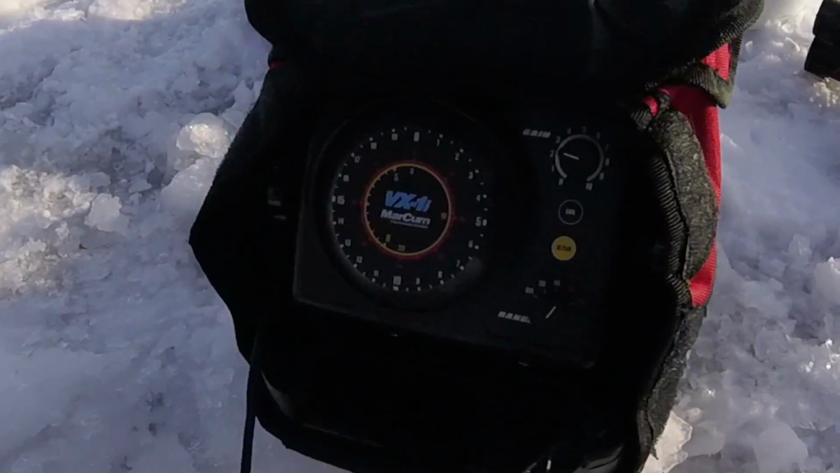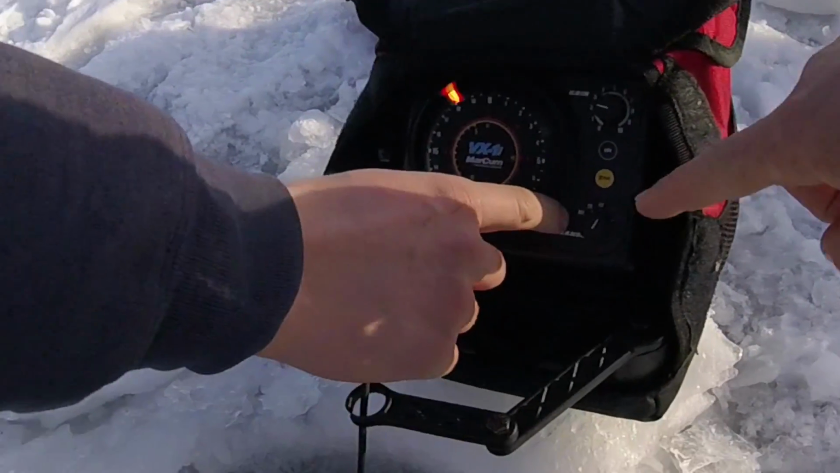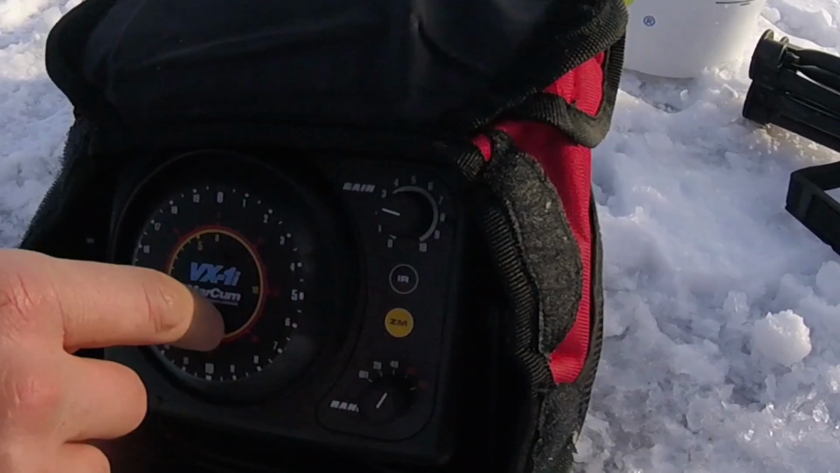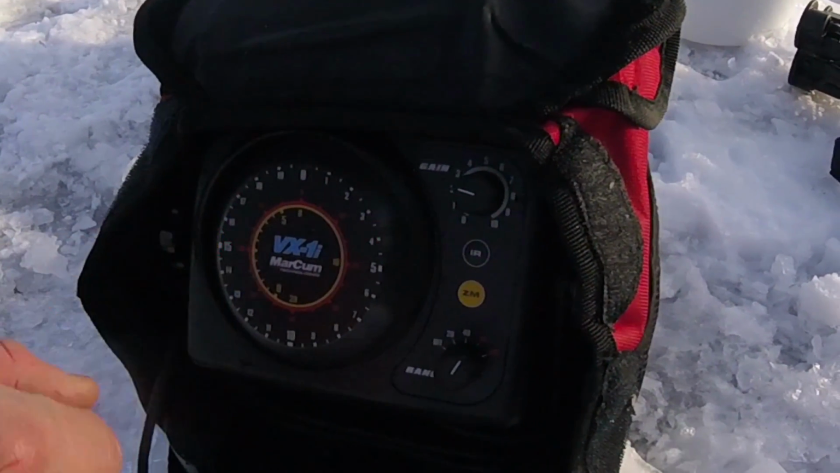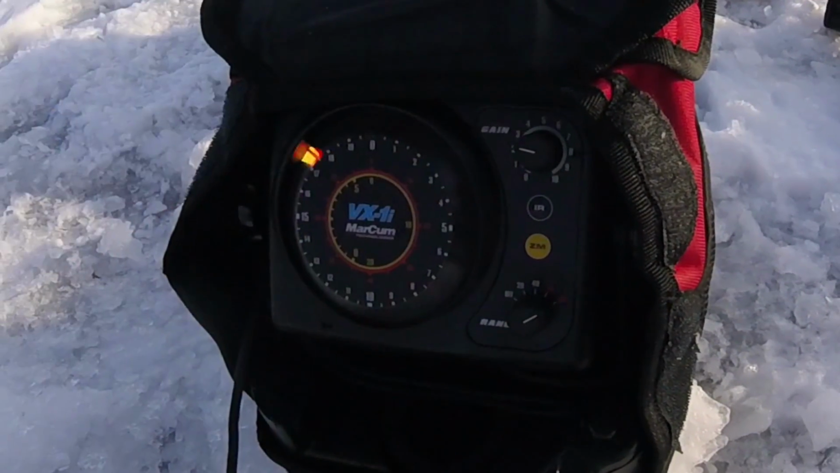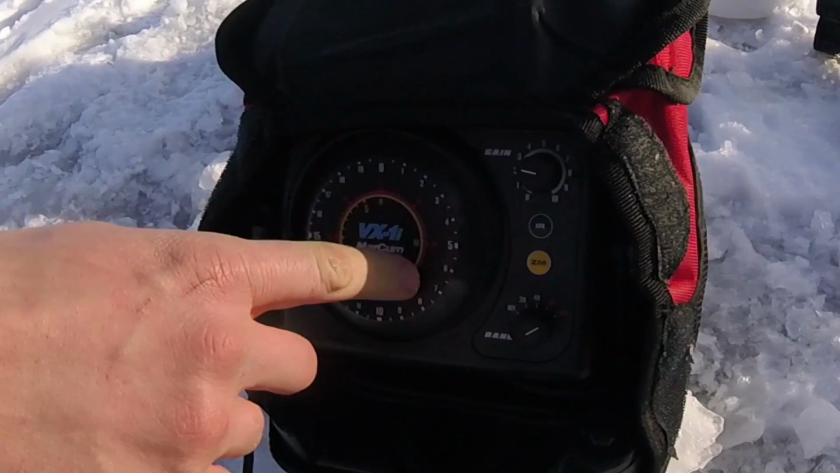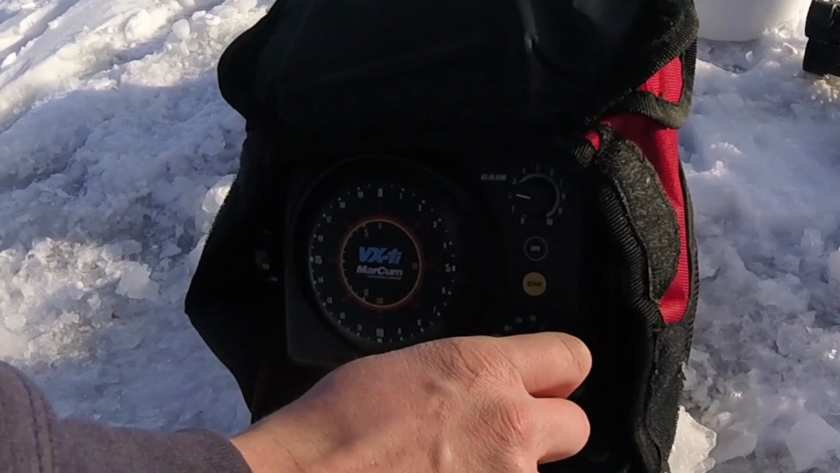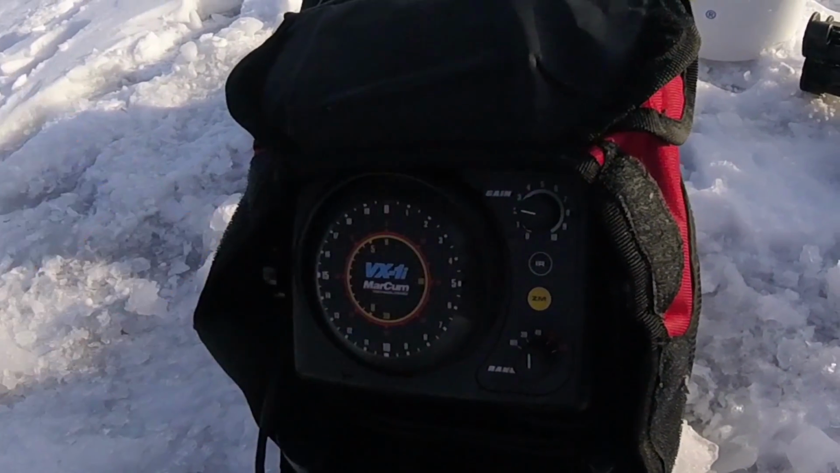Alright, so there's 5 range settings here. Well, there's 4 range settings, I guess. So I'm on 80, which is this red line right here. So you follow this red line to see your depth. If I cranked it up to 160, that makes it a wider, longer range. So you just double that red line, because that's double 80. Okay, gotcha. And it's the same thing if I had it on 20 versus 40. You use the white line and you just double it for 40.